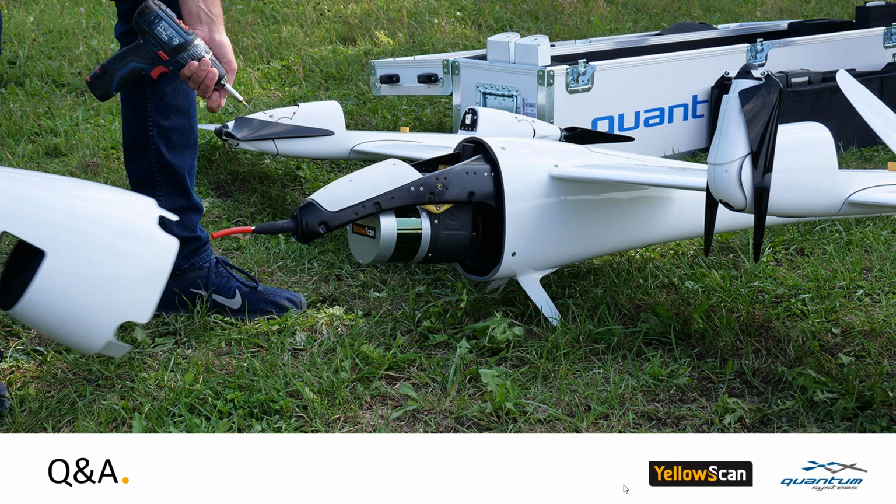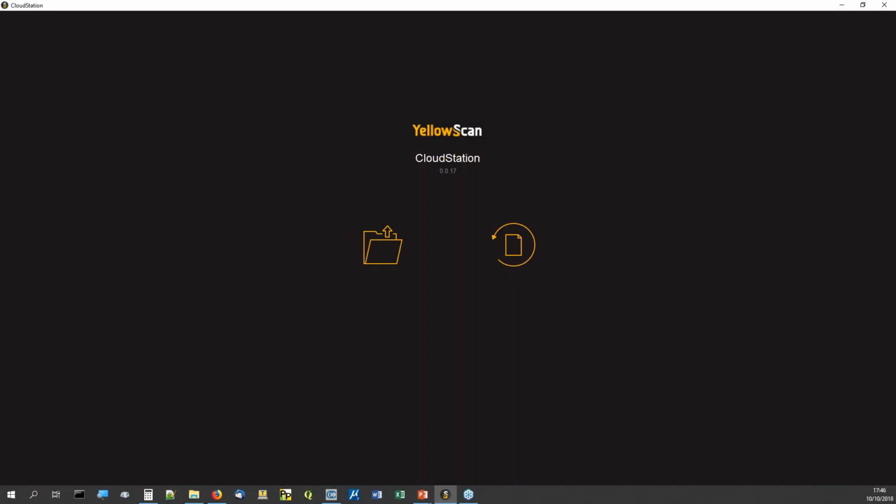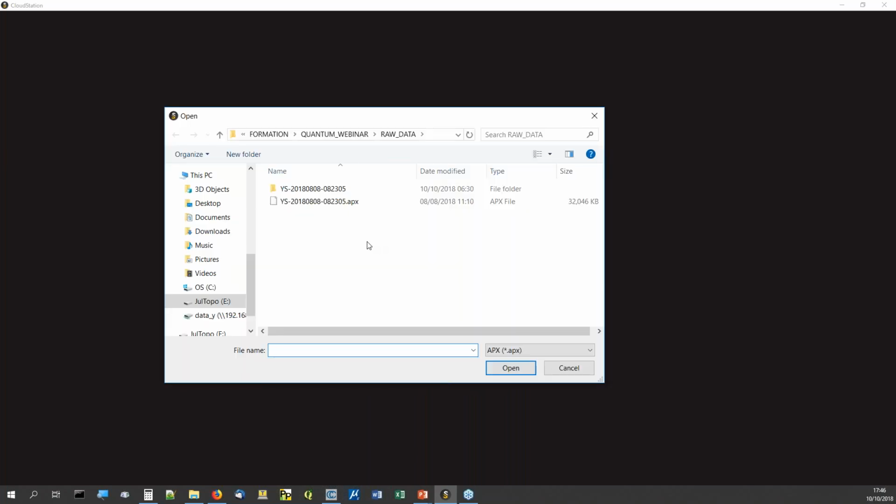Software for processing the LiDAR data. What we get from the Ultra is 3 different files. The best is to show you these 3 files. So we have this cloud station, and when we open it, there is a filter. We have the APX file, which is where the GPS position is.